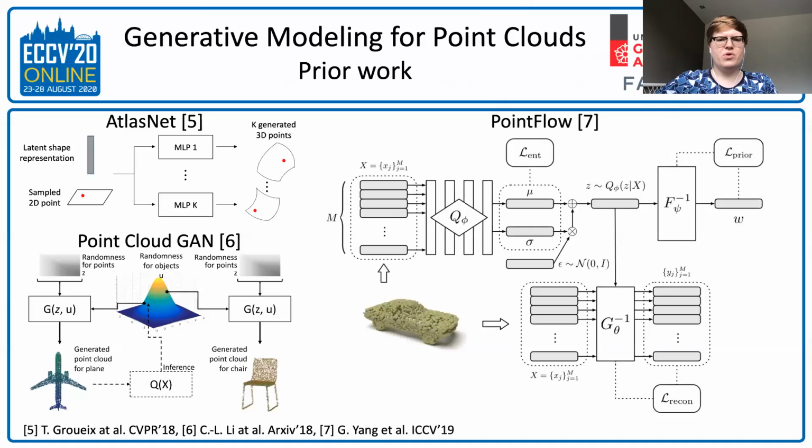Finally, most relevant to our approach is PointFlow. It relies on the same hierarchical latent variable model, but unlike GANs, it uses likelihood-based training. PointFlow uses continuous invertible normalizing flows to construct a flexible density on 3D points given a latent shape vector. The main limitations of this approach are the high computational costs to train and sample from the model. Both processes require solving ordinary differential equations, which is done through numerical solvers.